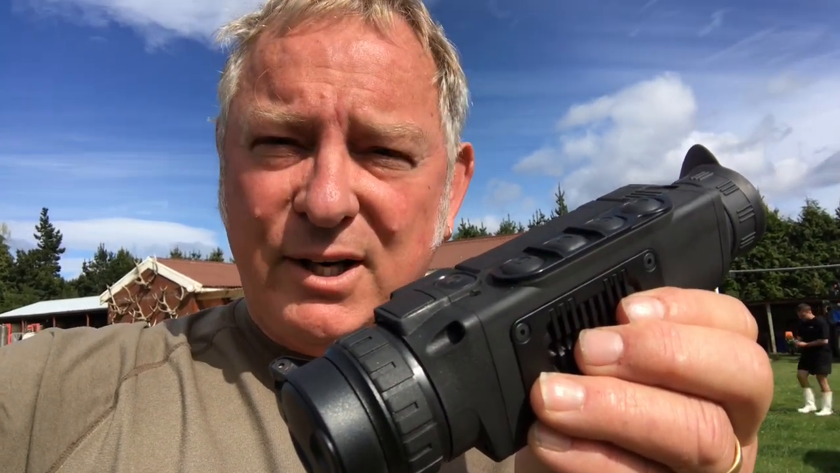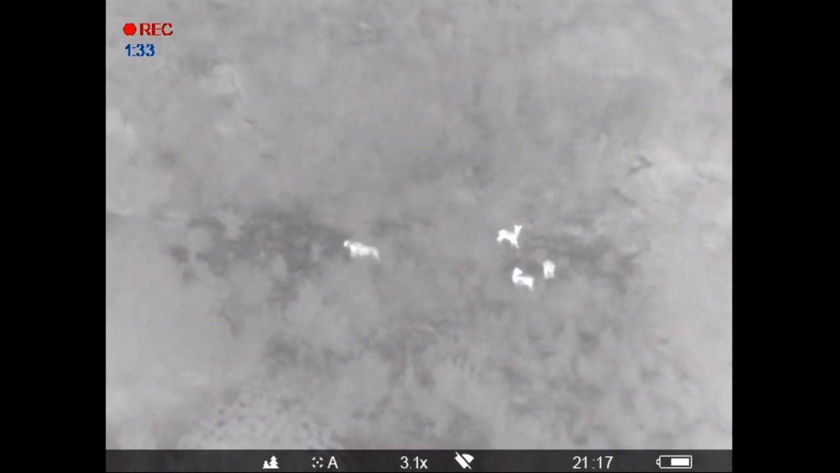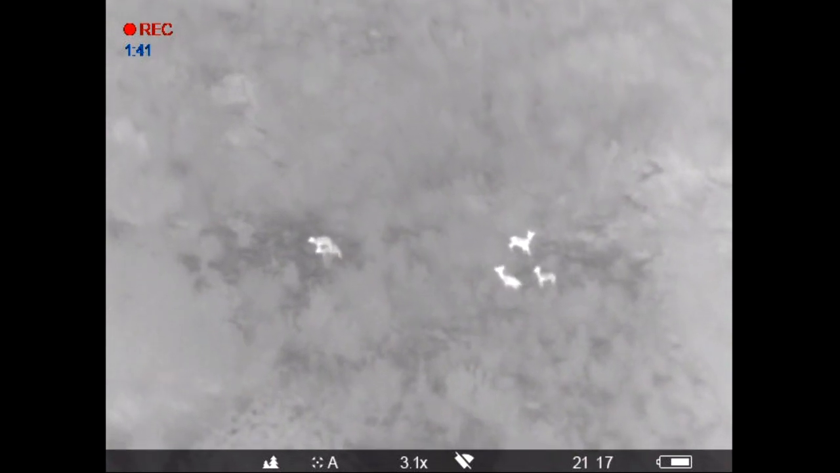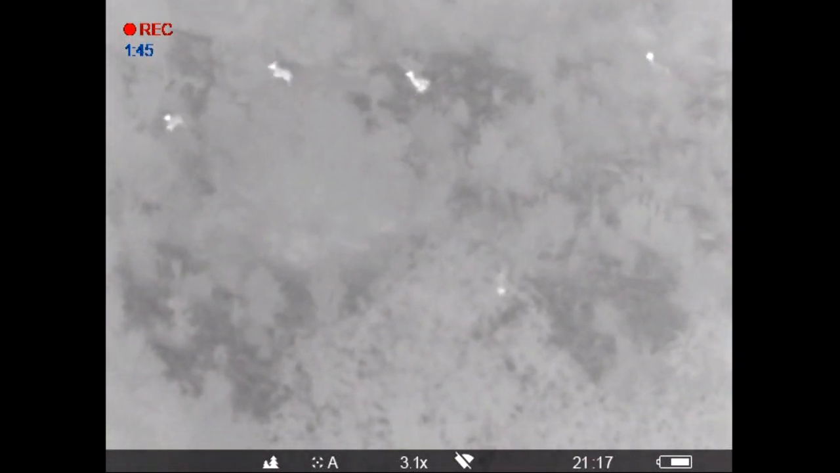For a young fellow like Daniel that's new to hunting, we were able to use this to help locate animals that we couldn't see with the naked eye. I could direct them when they were coming into the open. Daniel had plenty of time to sit up, get into position and take a telling killing shot.